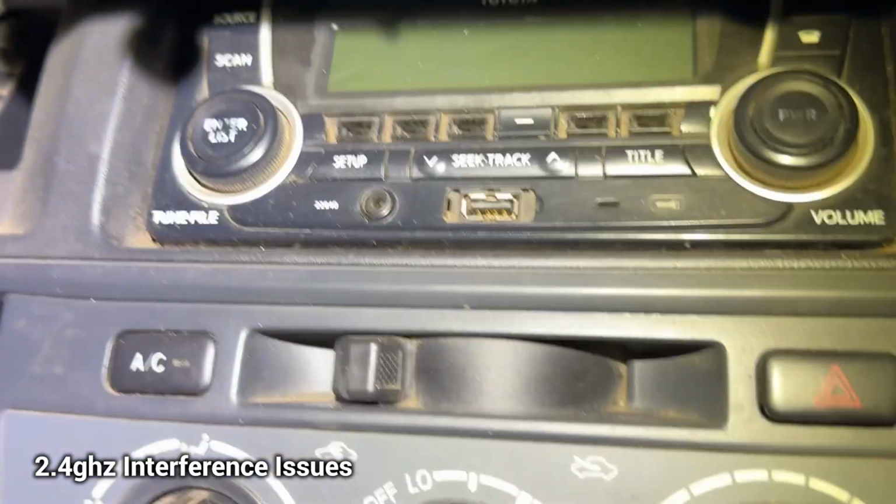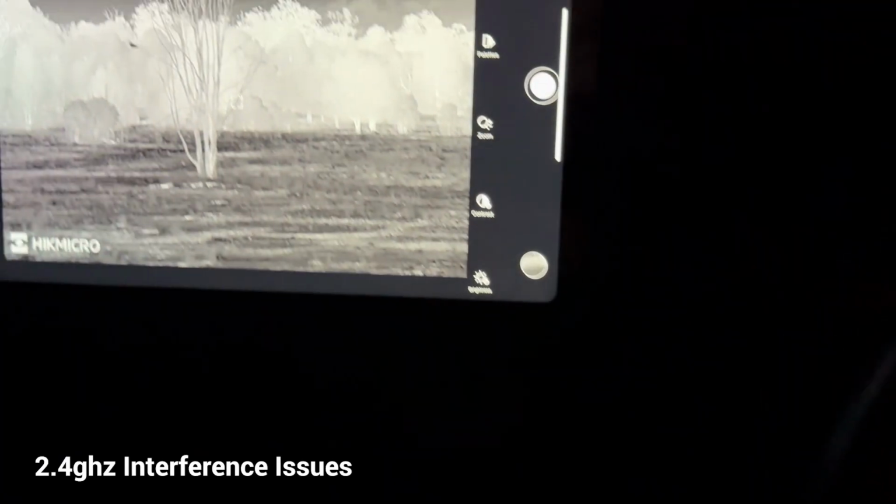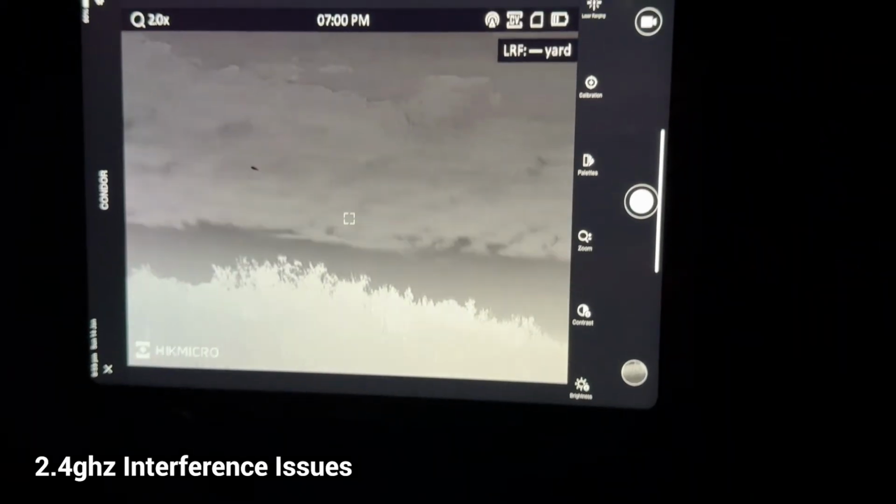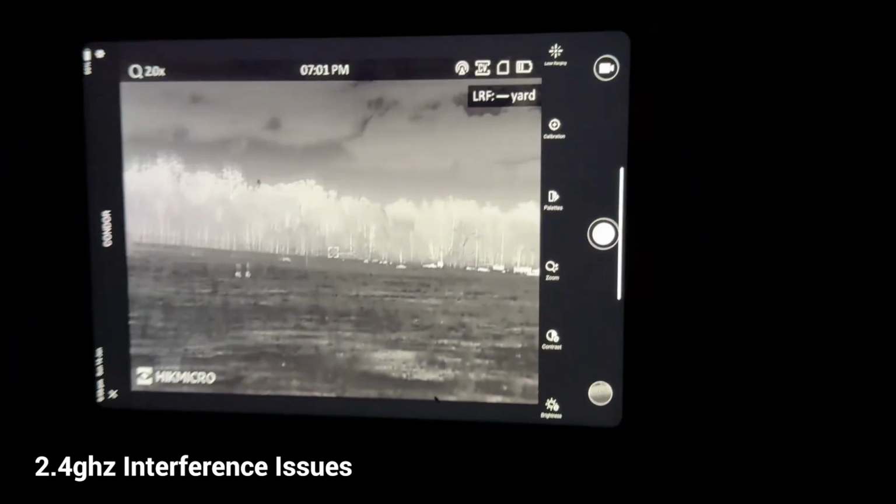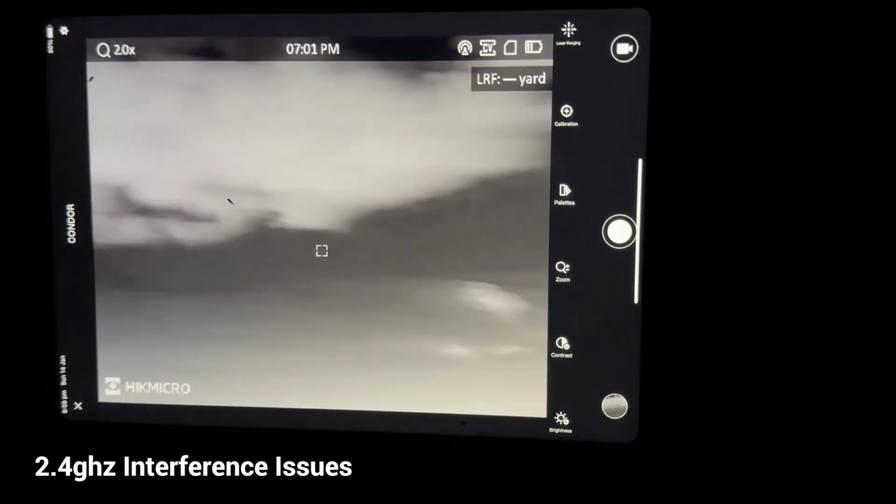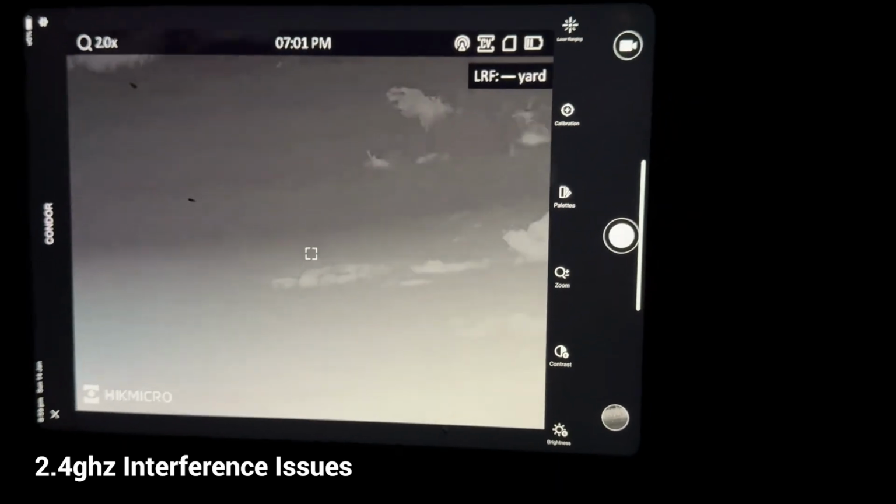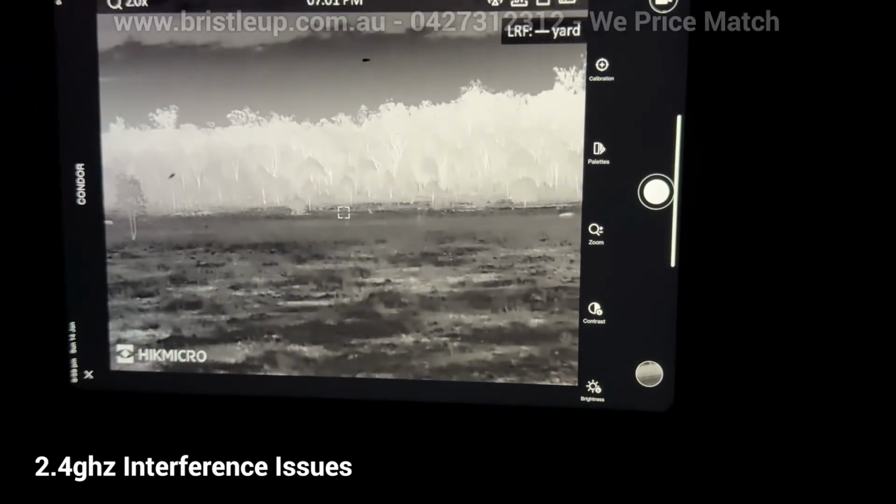Now let's pull the fuse on the stereo and see if it improves the experience. Stereo is off. Now with most thermals we see a great improvement when the stereo is turned off. Now as you can see, we've got a better experience already, and we'll see if that maintains over a longer period of time.